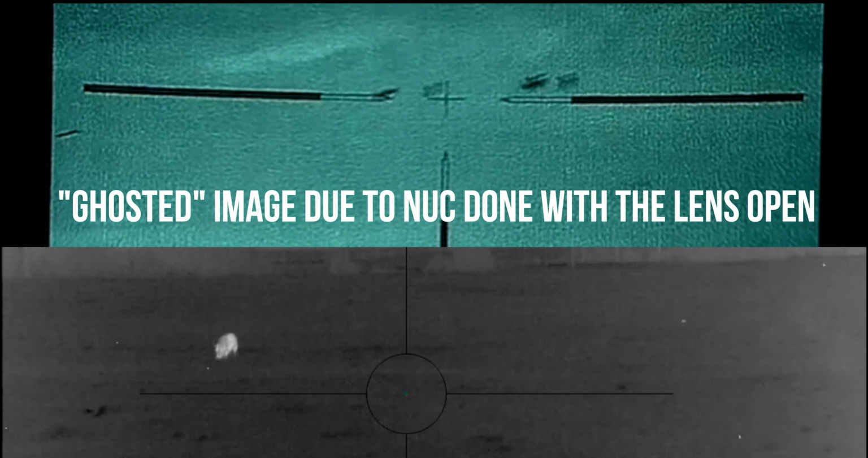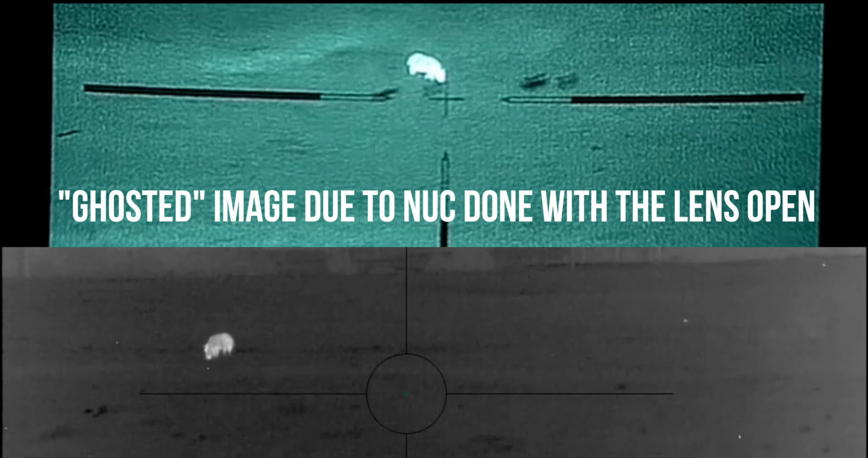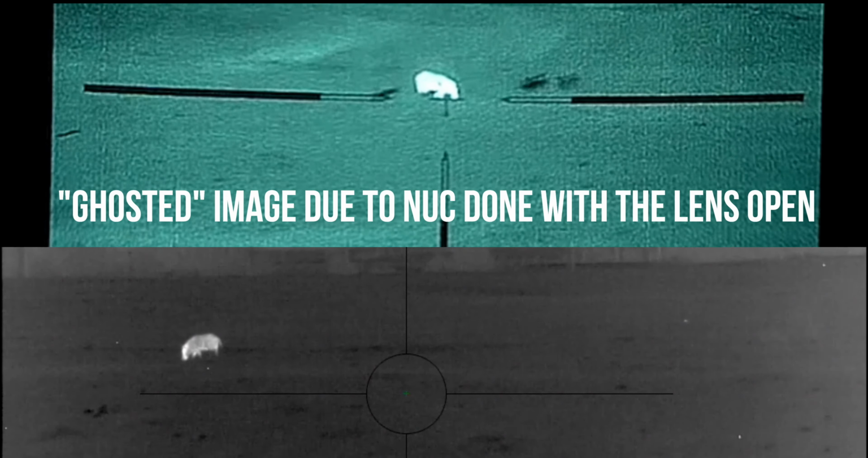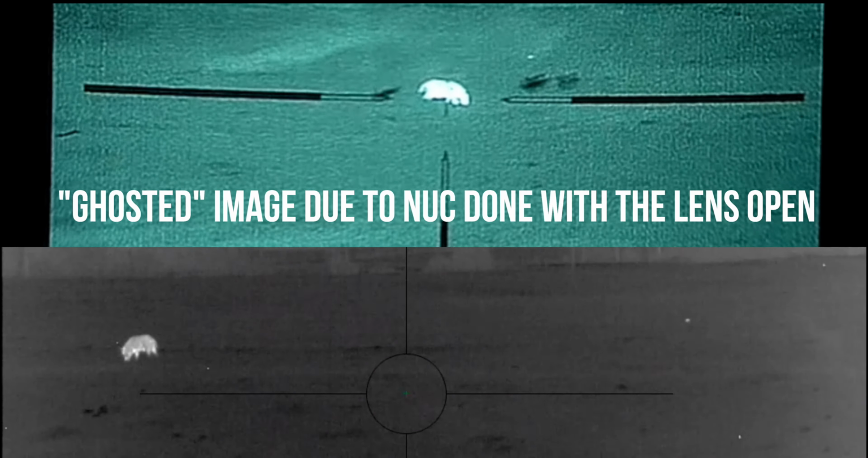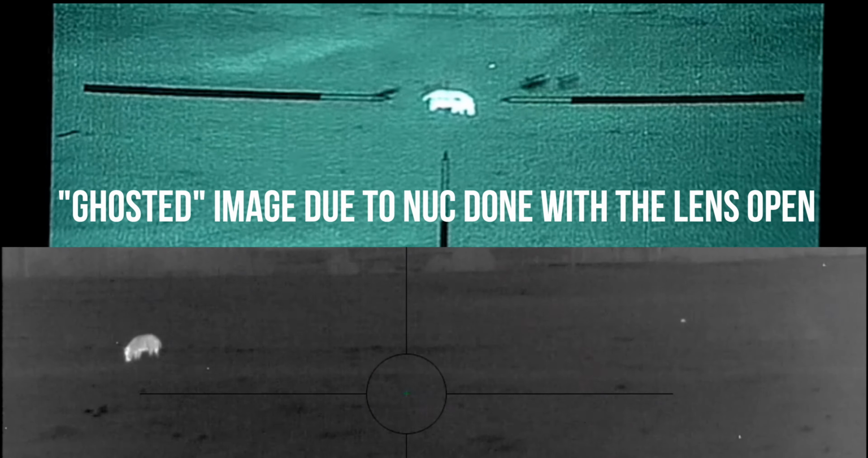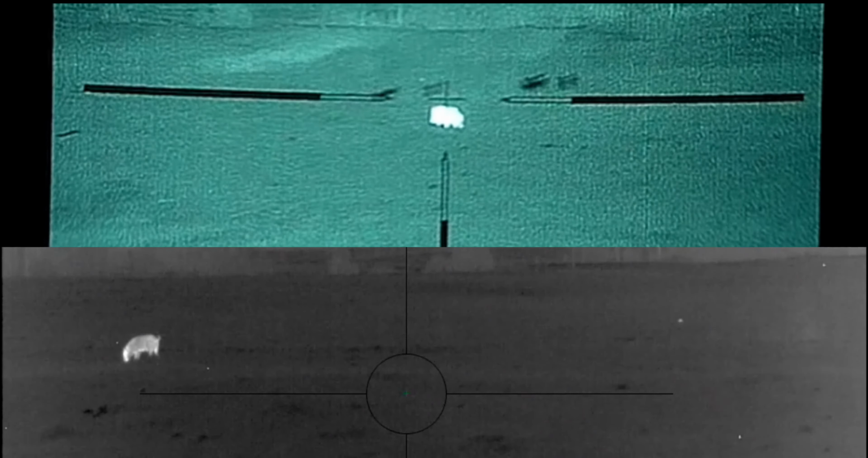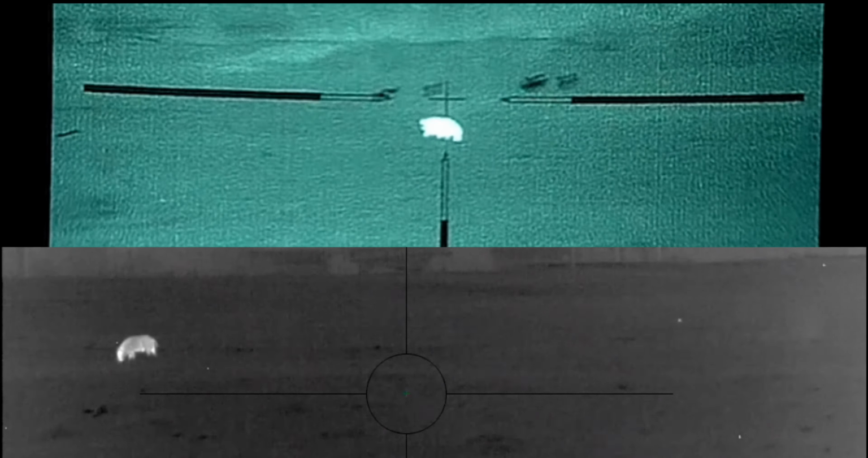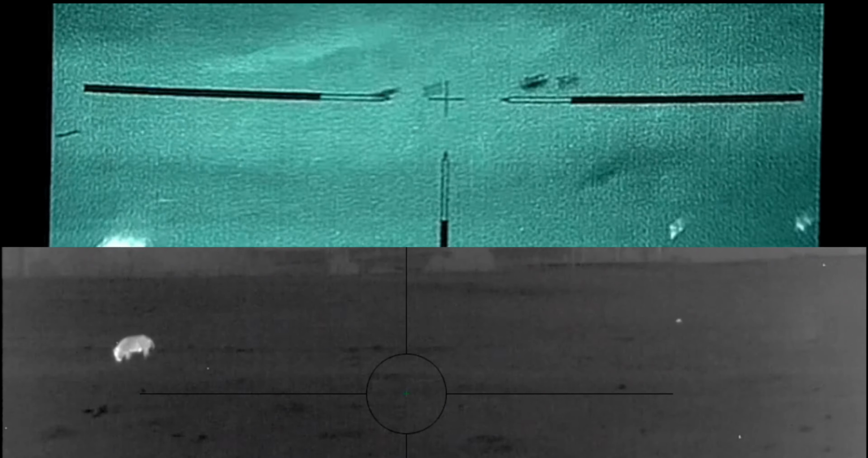Mind you, I mean, everything still works. We're going to get one good, clean shot on this hog and put it down also, and it's going to be a great hunt, a great night. But, man, we could have done better with the imaging. And, again, this is going to be my fault for not making sure that this hunter understood this, that you do it this exact certain way. Otherwise, you're going to get horrible footage like this.